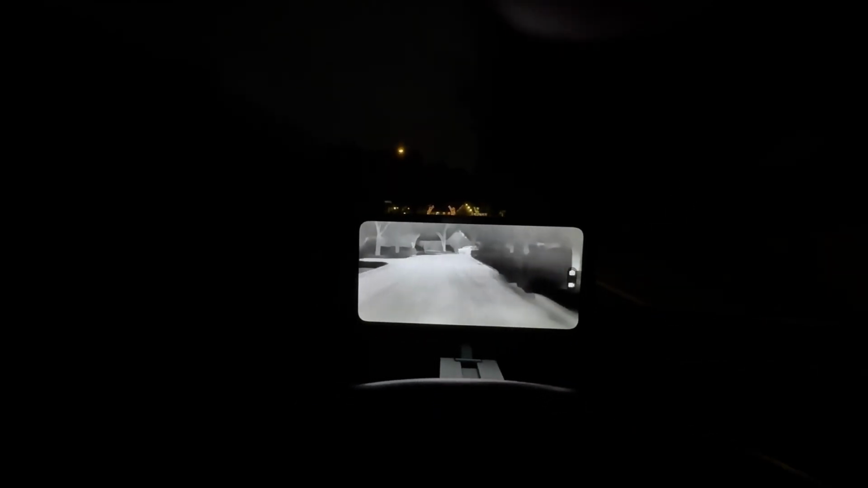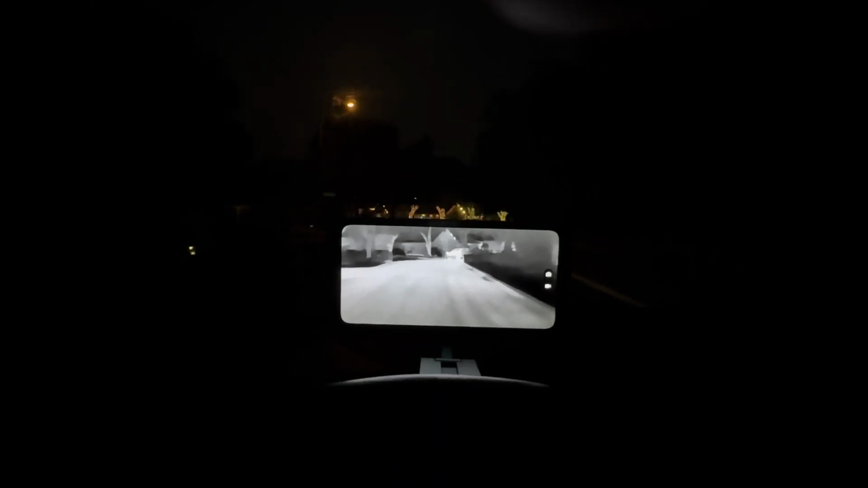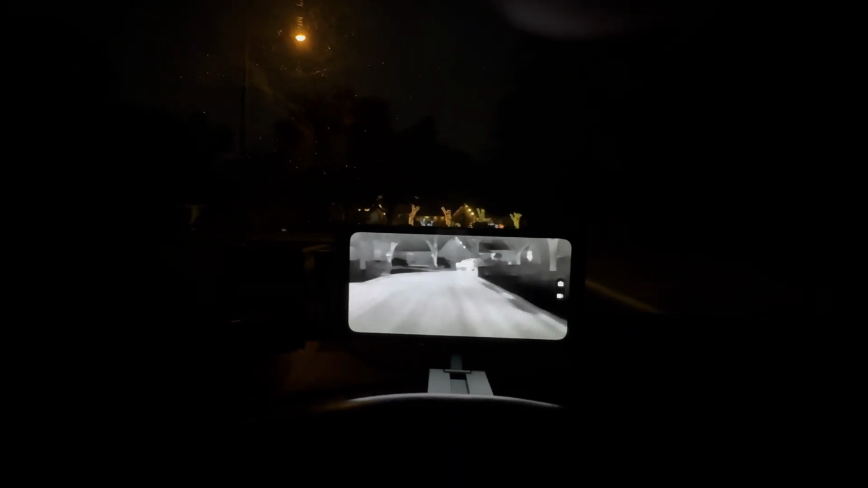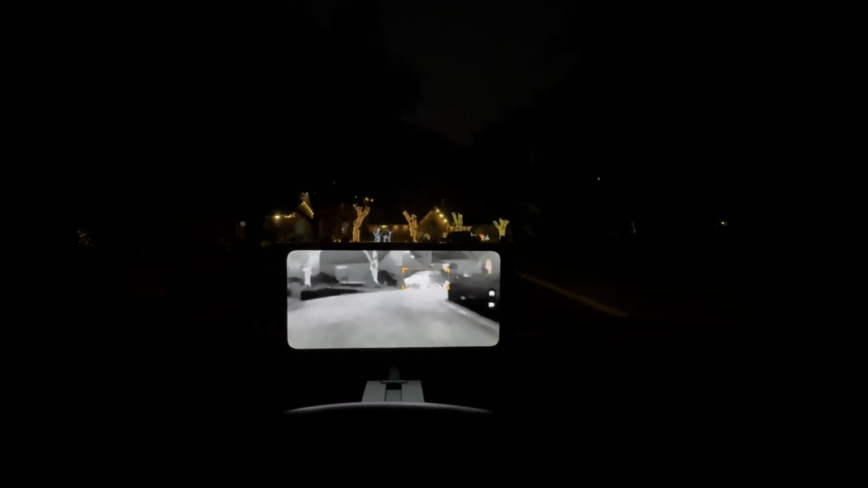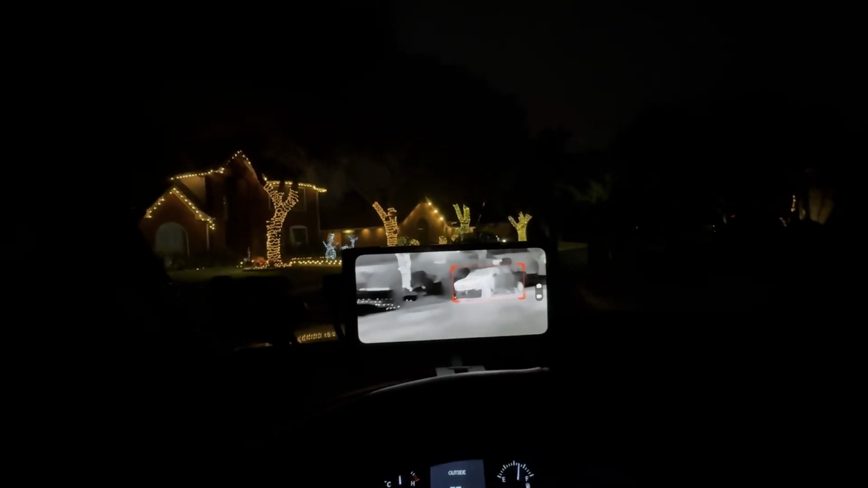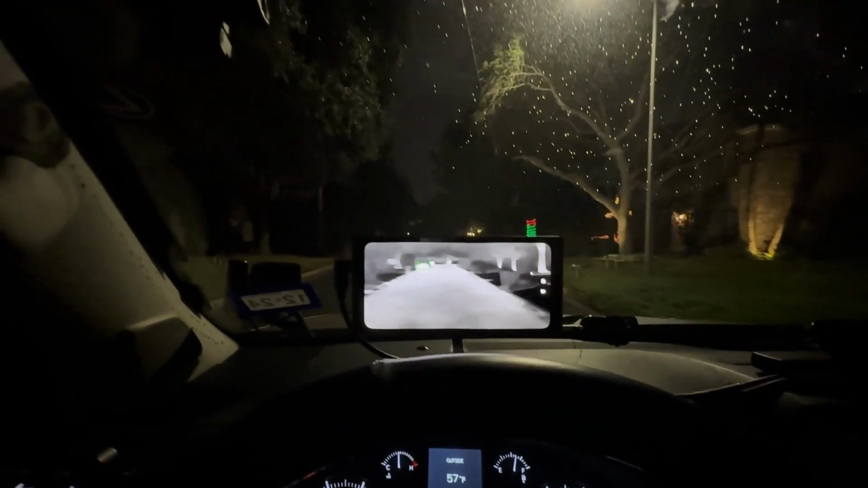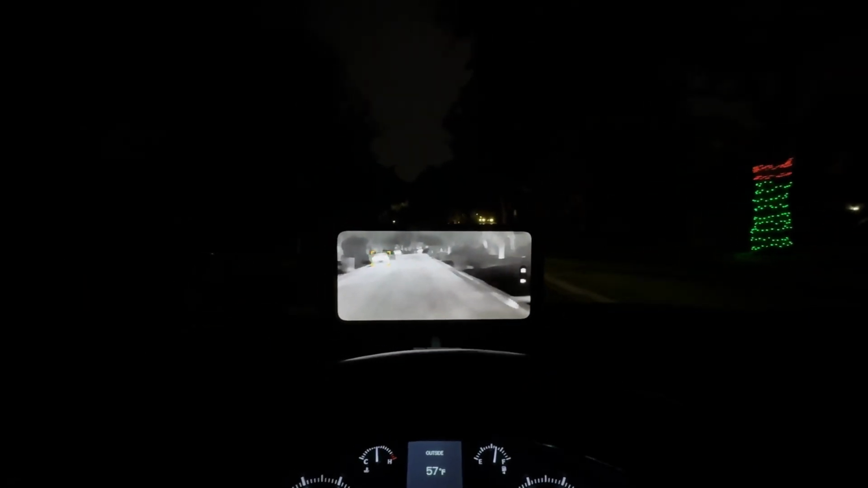if you do a lot of driving and or you're commuting in areas where it's very, very dark, so you're always on the highway at night, I could definitely see this being helpful to you just with the screen alone, man. It's so awesome to have this technology at your fingertips. However, I don't know. For me, I do most of my driving during the day.